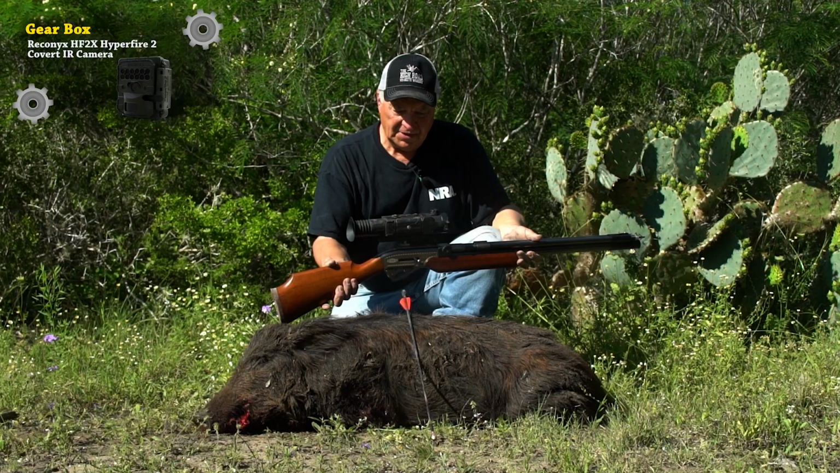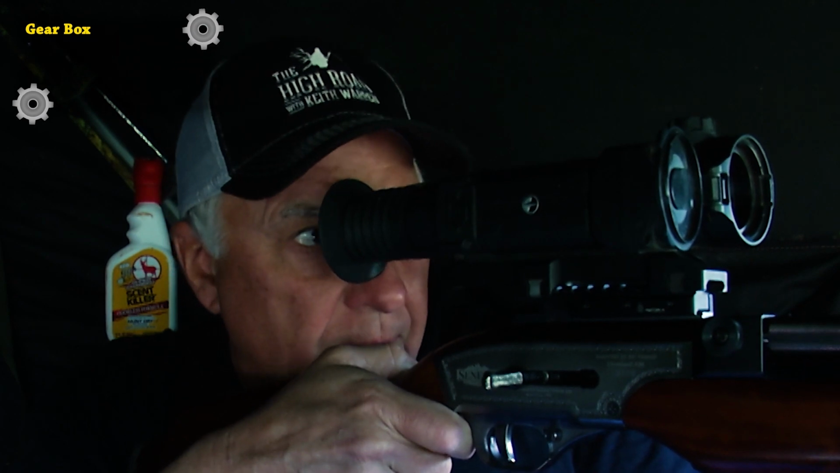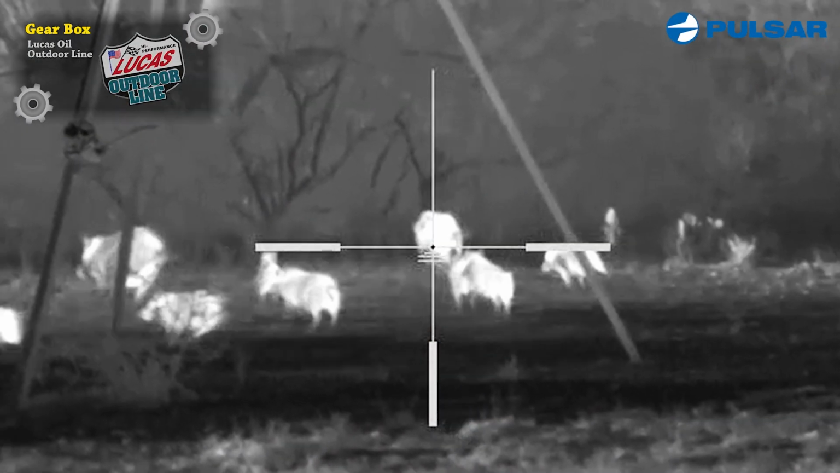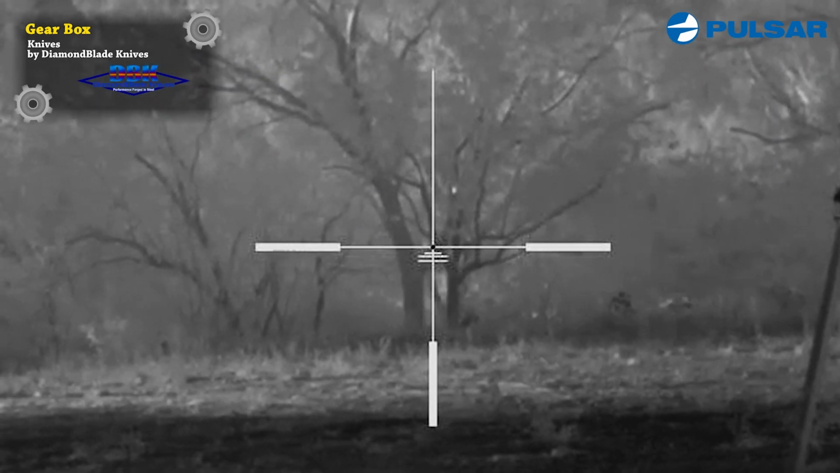Now, I've got this gun topped off with a Pulsar trail rifle scope because this is primarily my dedicated night gun. But the cool thing about using the Pulsar thermal vision is that you can use it during the daytime too, as you can see.